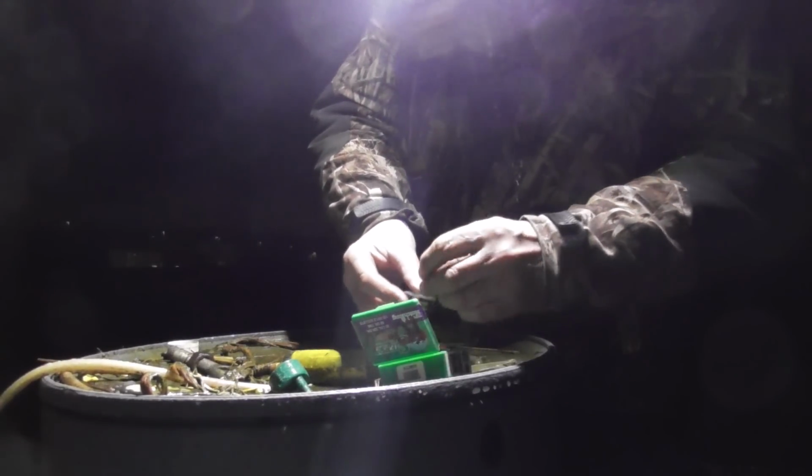You'll never guess what I'm doing again. Reloading. But as I've said in the past, you can't complain when you've got to reload every 10 minutes, 5 minutes.